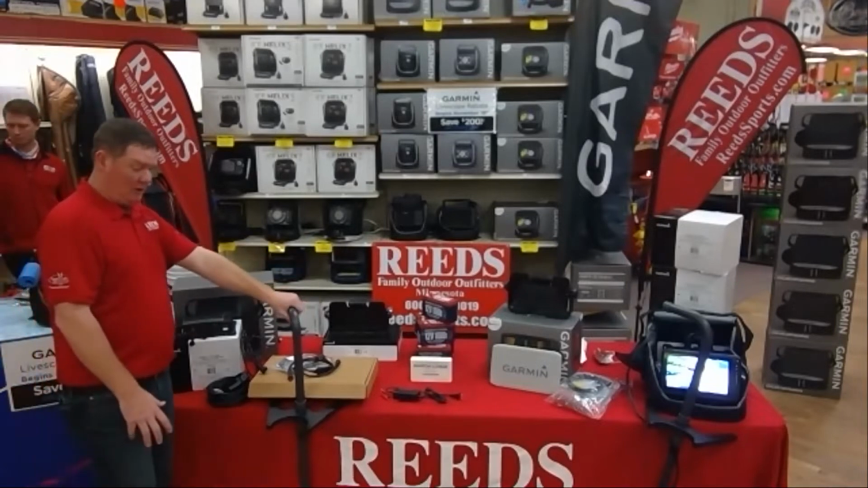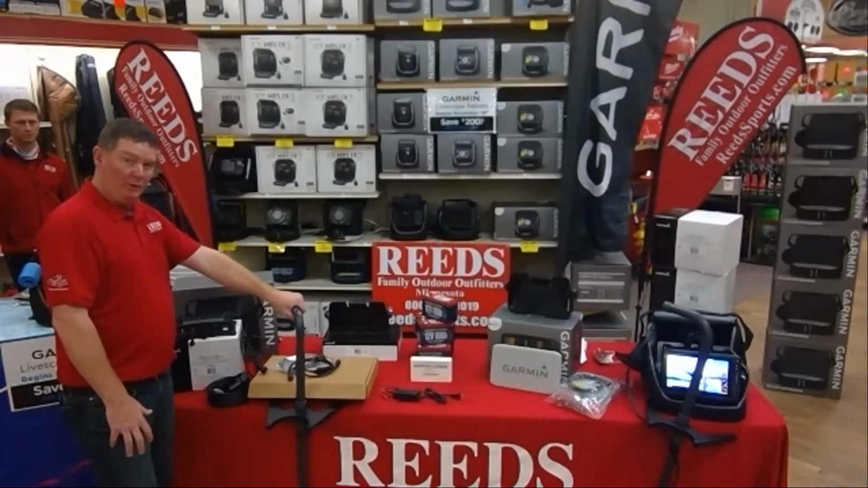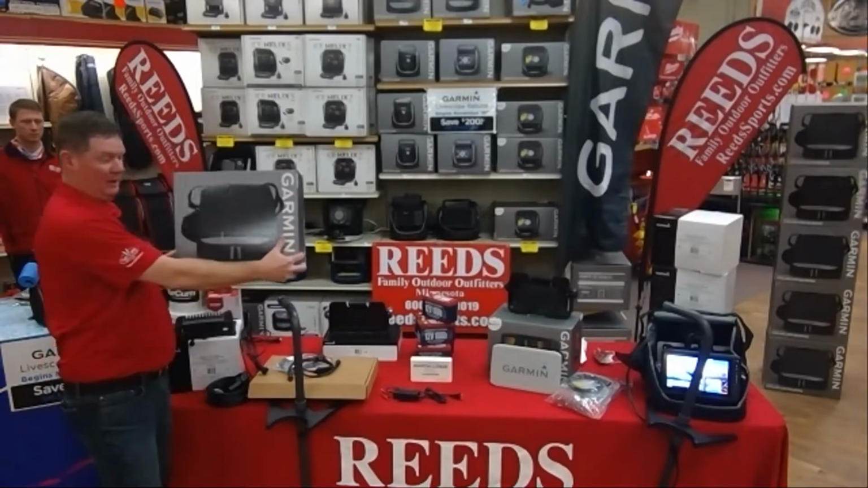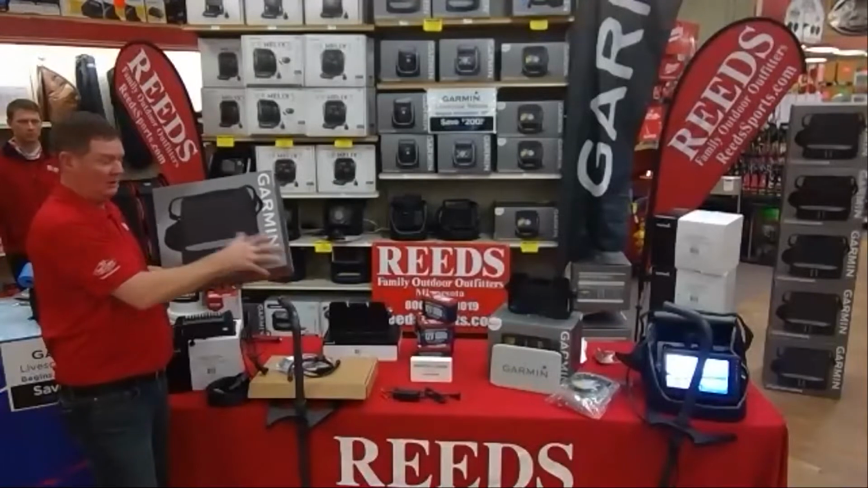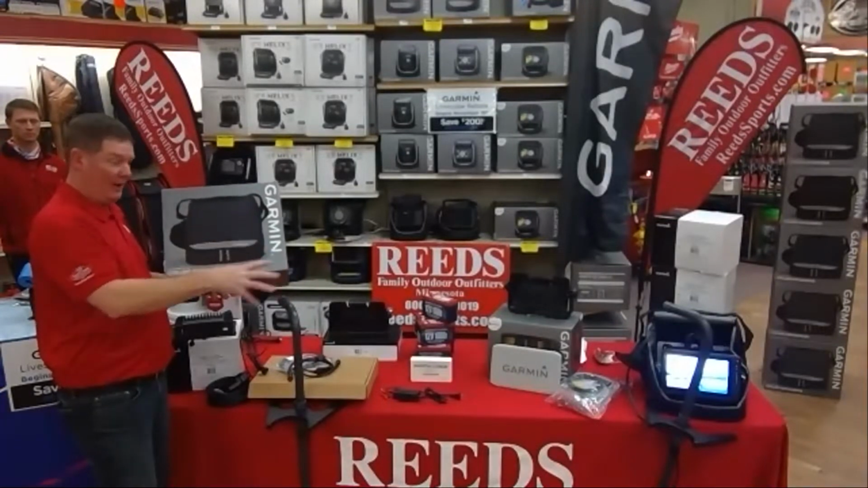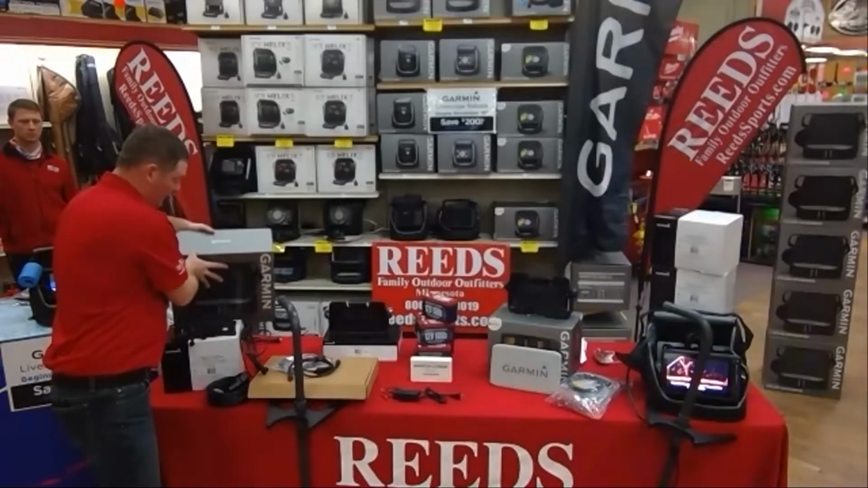Winter portion, you've got the ice pole that it's coming with. So you're mounting your Livescope transducer to that ice pole, along with your extra large kit. So the 93 is going to be mounted into that extra large kit. Black box will get mounted into that extra large kit. So that'll be your bag and everything for the wintertime.